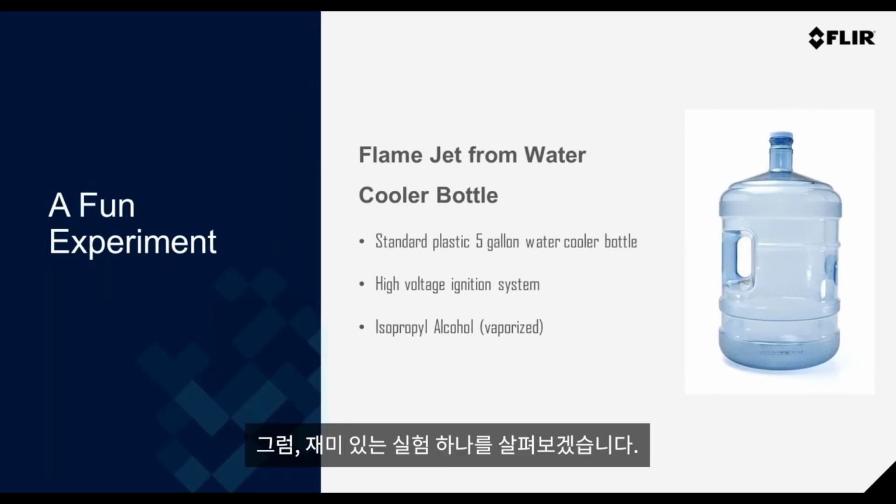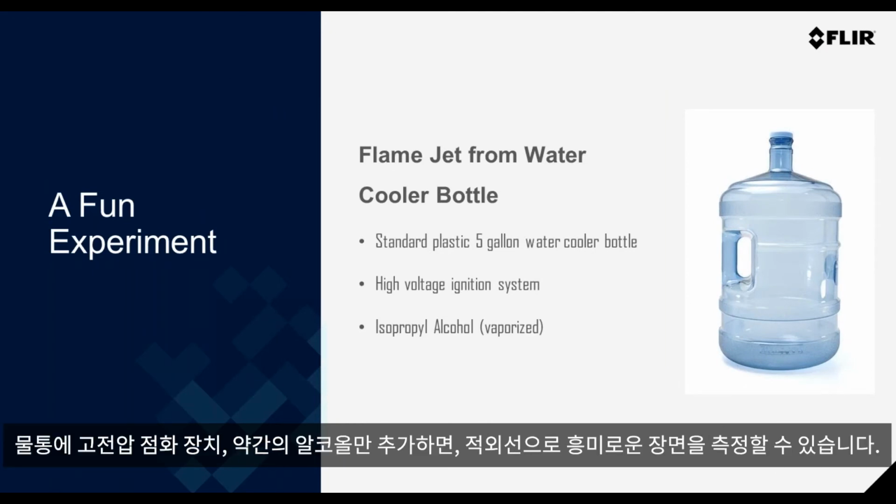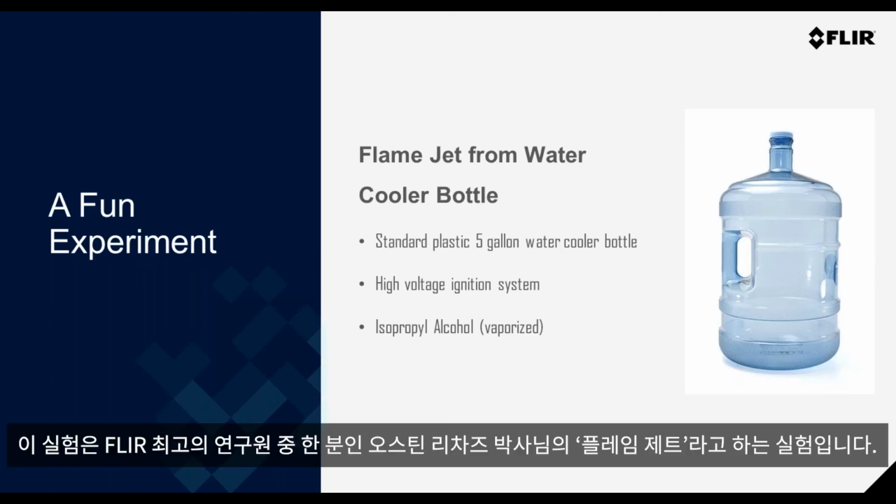So a fun experiment. Now, I know what you're thinking. How much fun can you have with a plastic water bottle? Well, when you add a high voltage ignition and some alcohol, it could be quite interesting in infrared. So this is an experiment by one of our leading scientists, Dr. Austin Richards, and this is a flame jet.